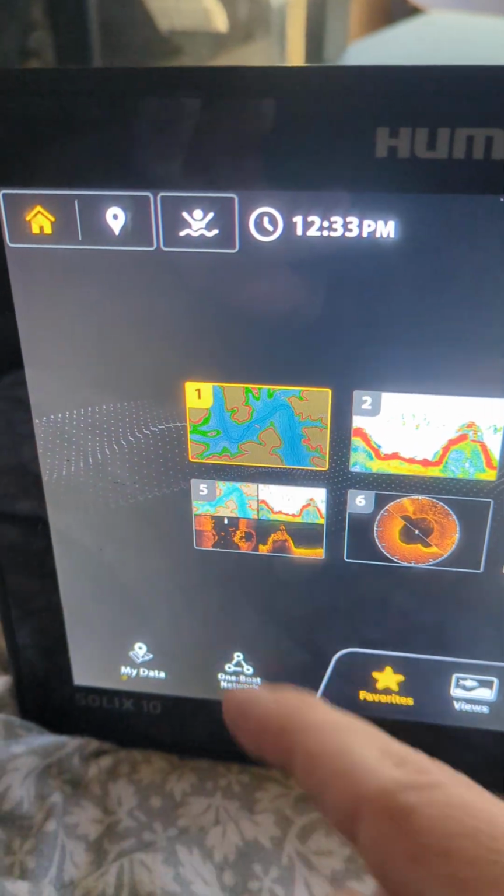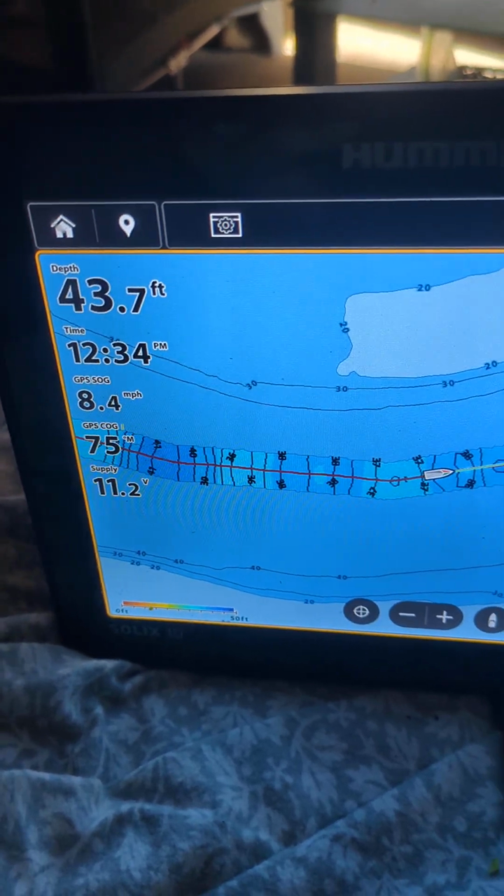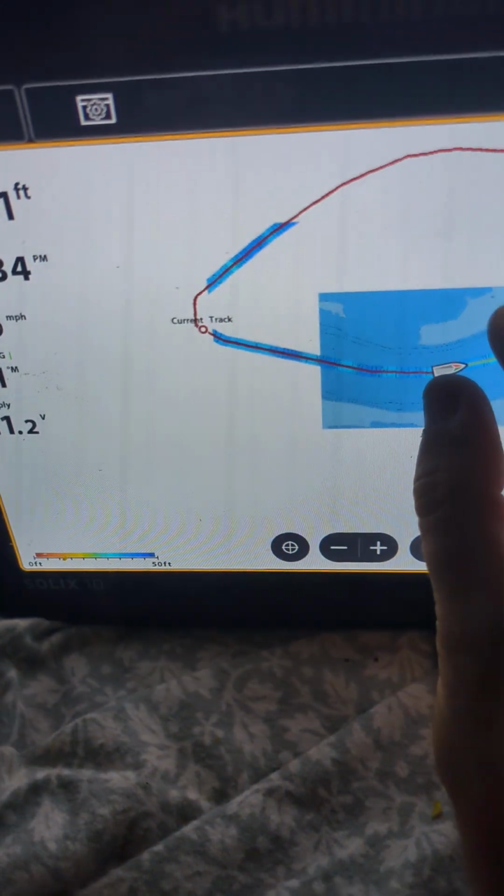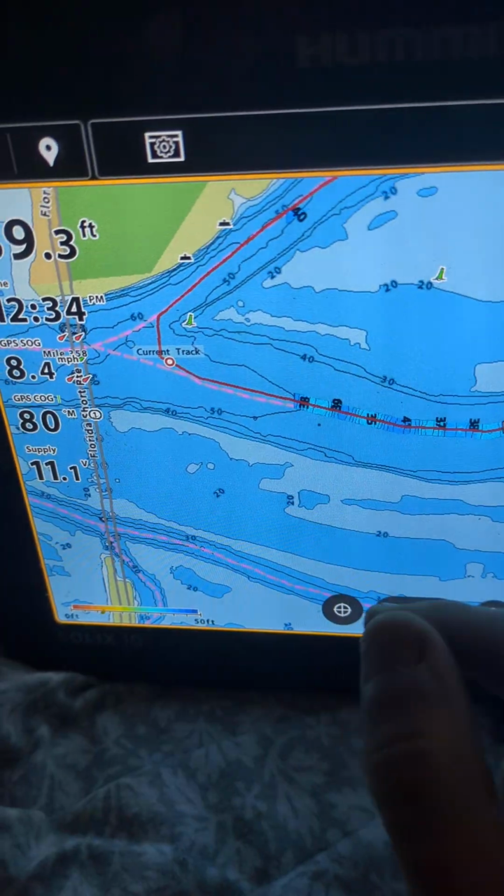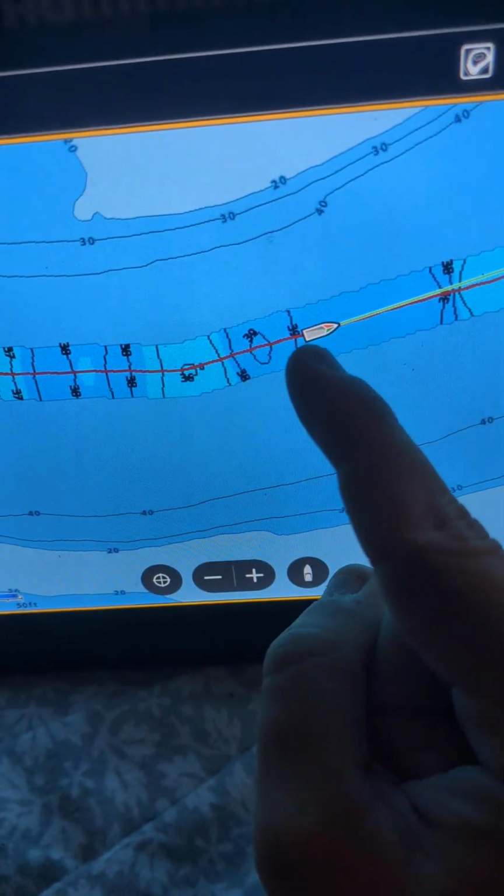And then you have the map. I've used this to get home one day, and all that's just water. But you could zoom out, and there we go. You know, it shows you land, but it'll also have the auto chart on.